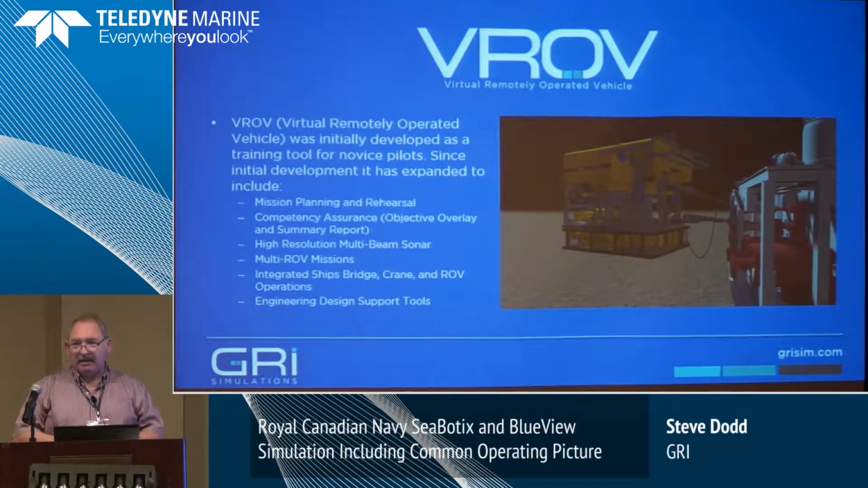We've added the capability of, we're the only ones who do high fidelity multi-beam sonar simulation. Multiple ROV missions. It's the only product that can handle substantial complex missions with two ROVs operating in the same environment.